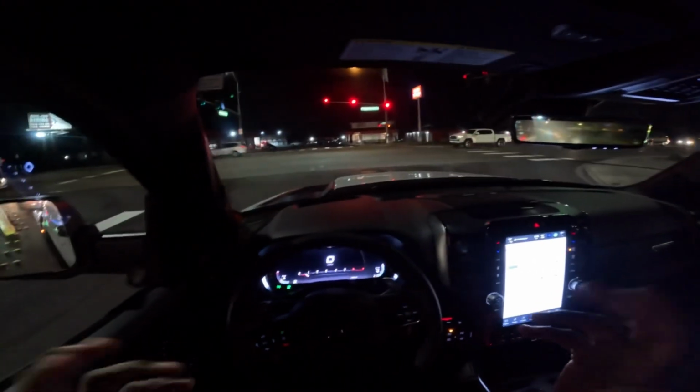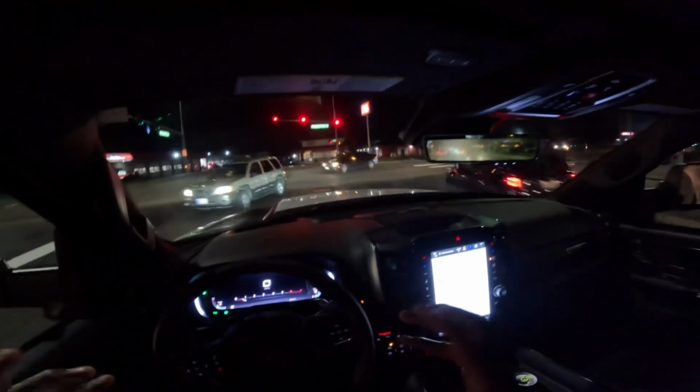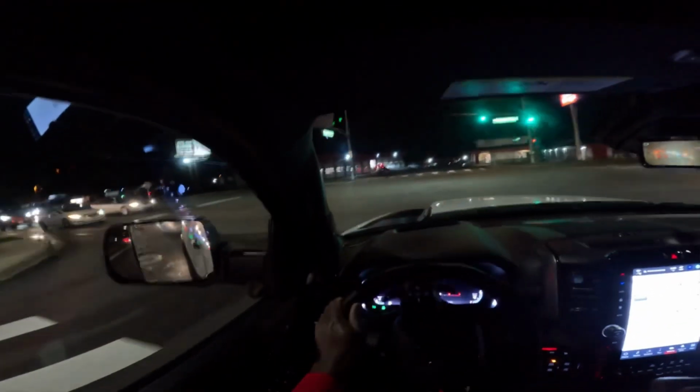So this is what this thing's all about. But like I said, in the city, one thing I like about the T-Rex, and I drove some Ram 1500 before, one thing I love about those Rams is the ride quality is really nice. You don't only get that, but in the T-Rex you get that nice ride quality back, with that supercharged V8 to make the whole driving experience even more badass.